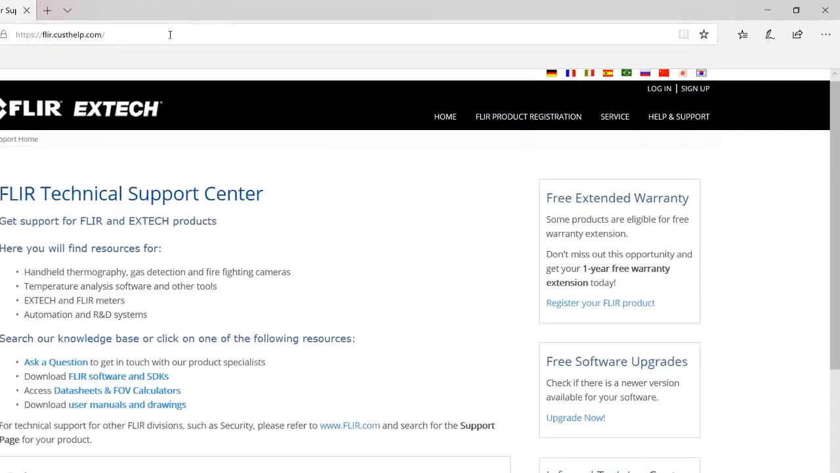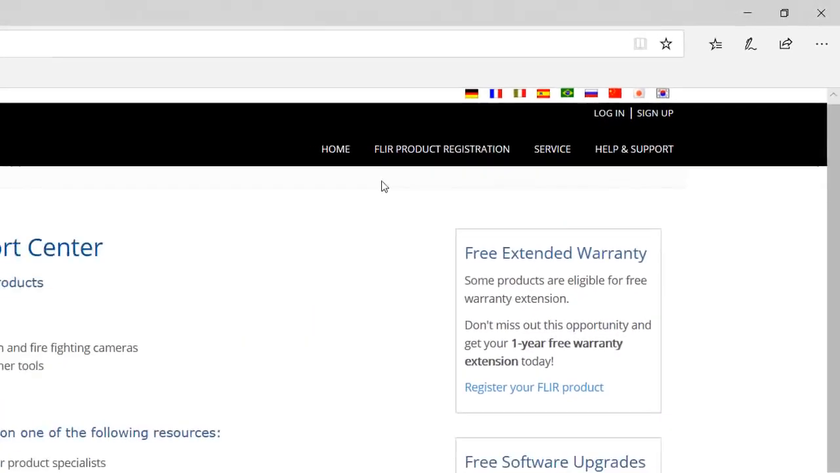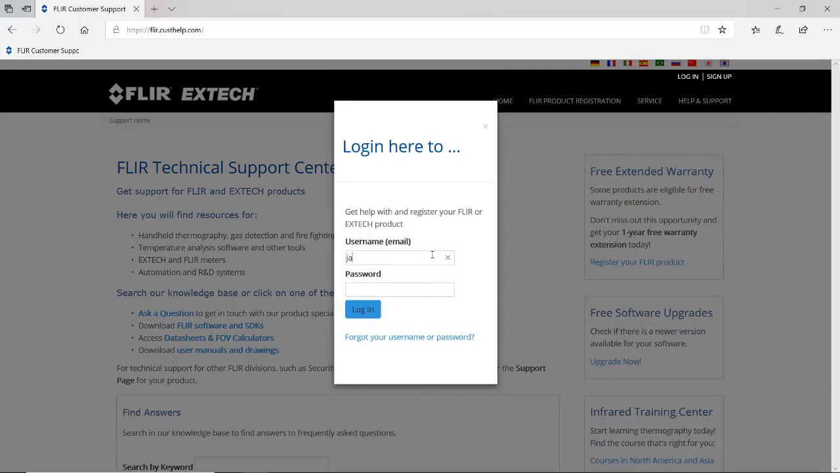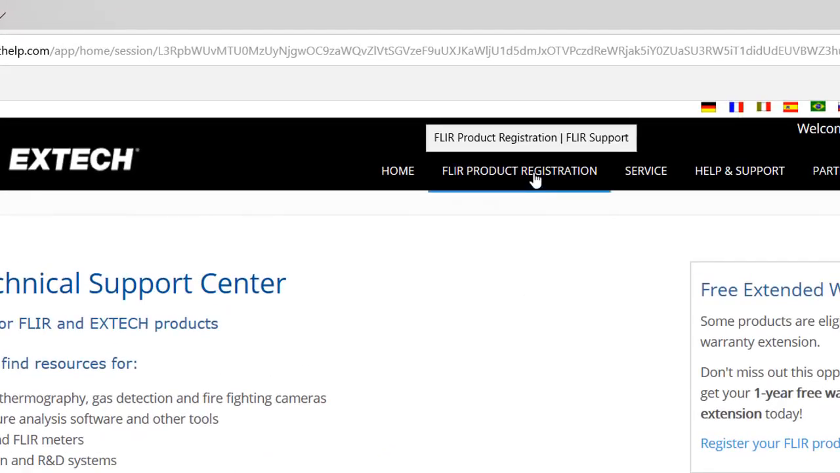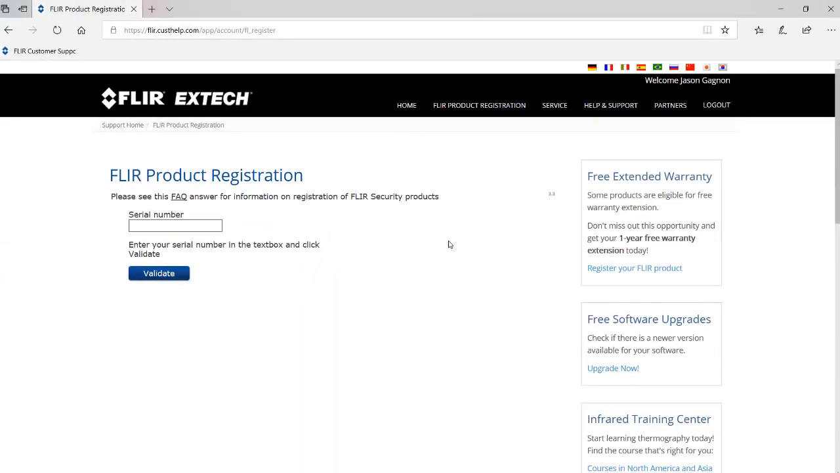Now, if you already have an account, you can click Login. Otherwise, click Sign Up to create a new account. I already have an account, so I'll log in. Now, to register your new camera, you can just click FLIR Product Registration, type the serial number here, and click Validate.